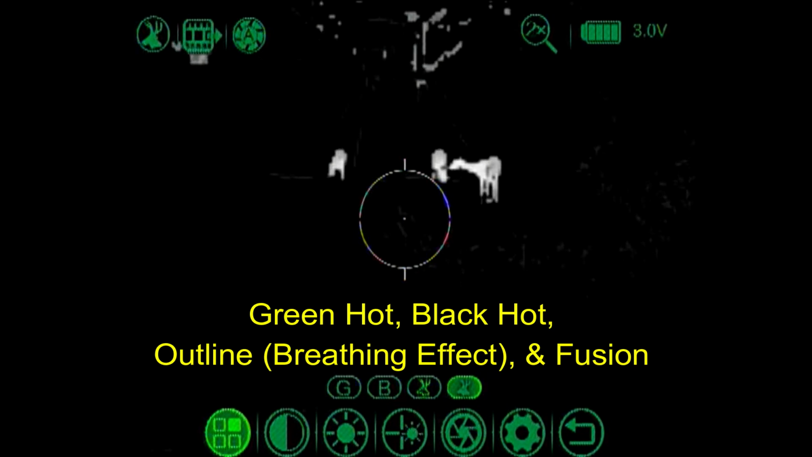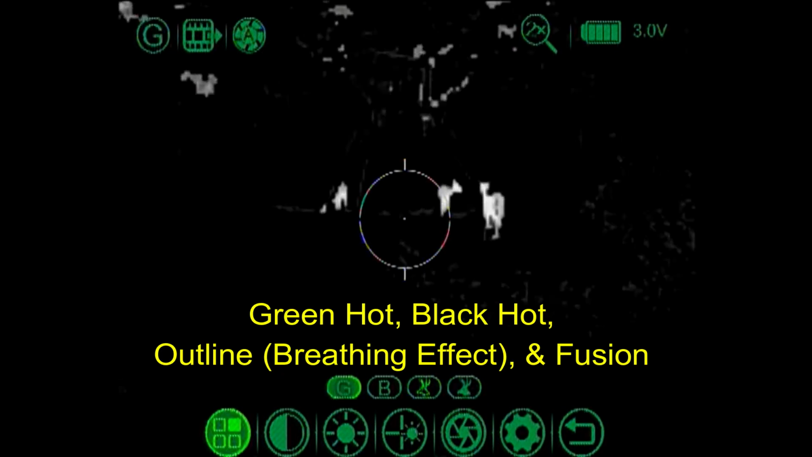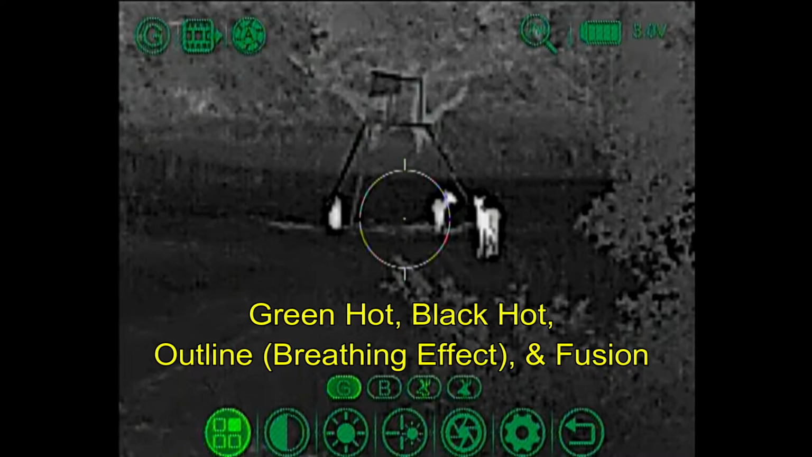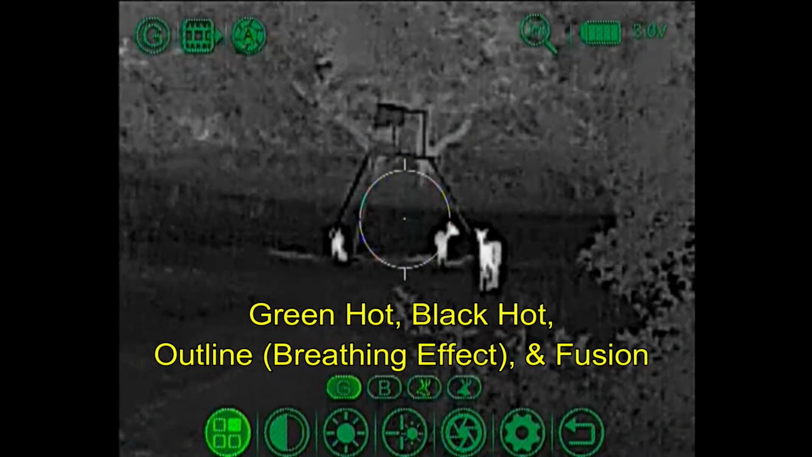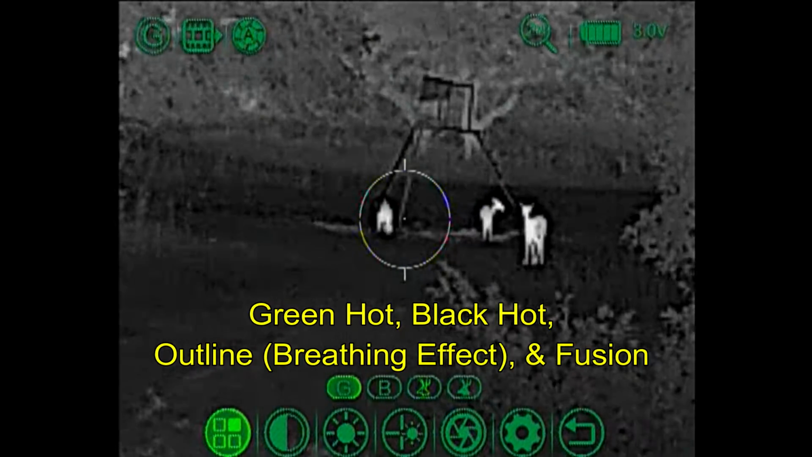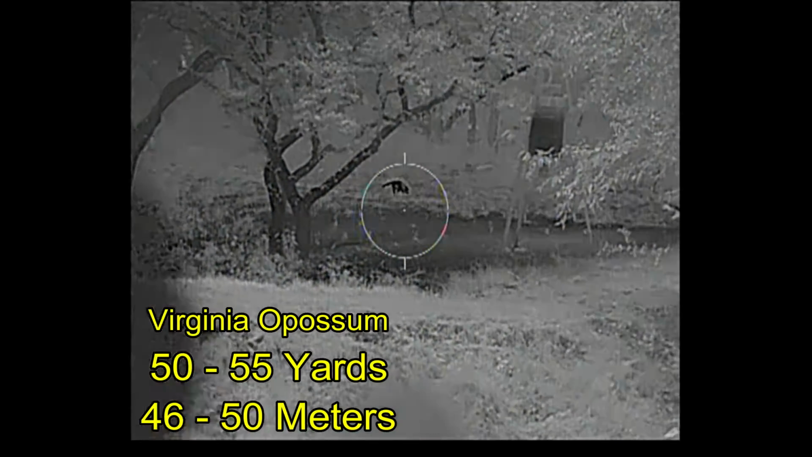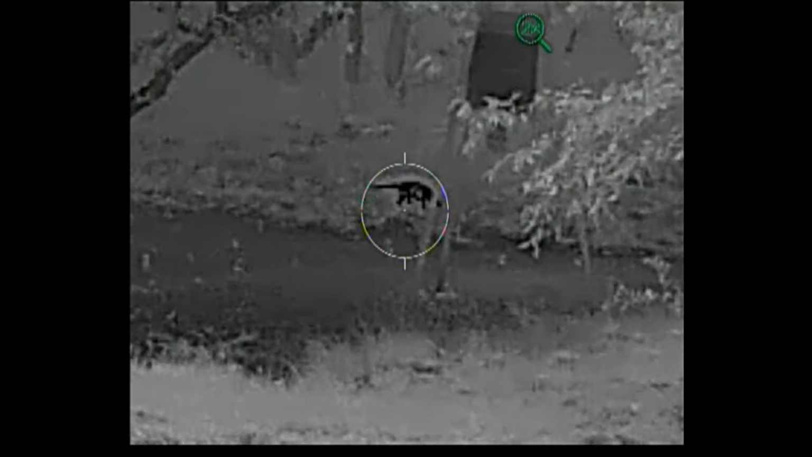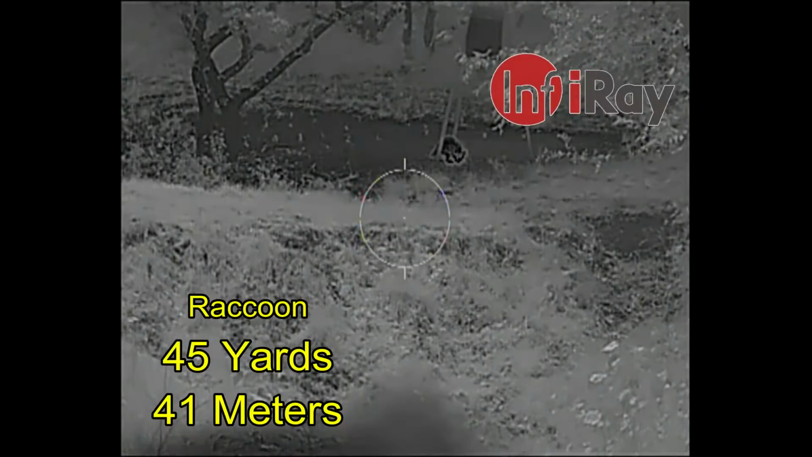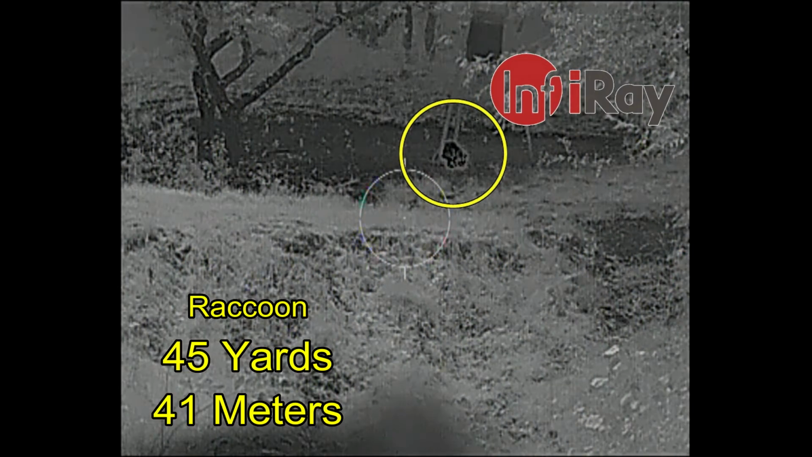And these last 2 modes are best used in daylight or low light situations where they enhance the daylight channel on the optic. But when it's completely dark, I would be using either green hot or black hot modes. That's going to be a little Virginia possum coming in at about 50-55 yards or so. Then later in the evening, I had a small raccoon come in. He's under the feeder that's at 45 yards.